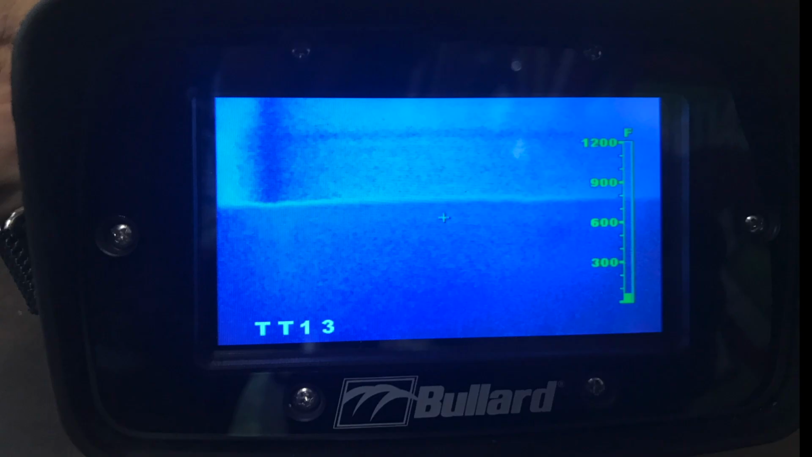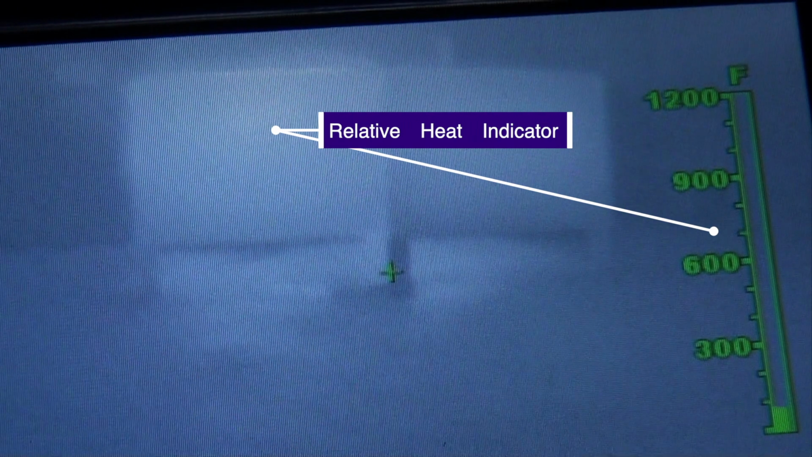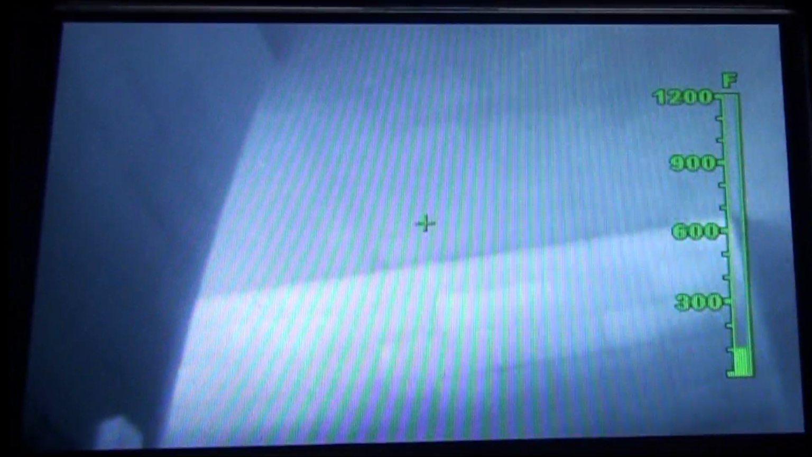The T4X also contains the Relative Heat Indicator, or RHI. This feature will indicate the approximate temperature of the object viewed within the crosshairs. There are 2 parts to this feature. There is a set of crosshairs in the center of the display screen. There is a bar graph to the right side of the screen.